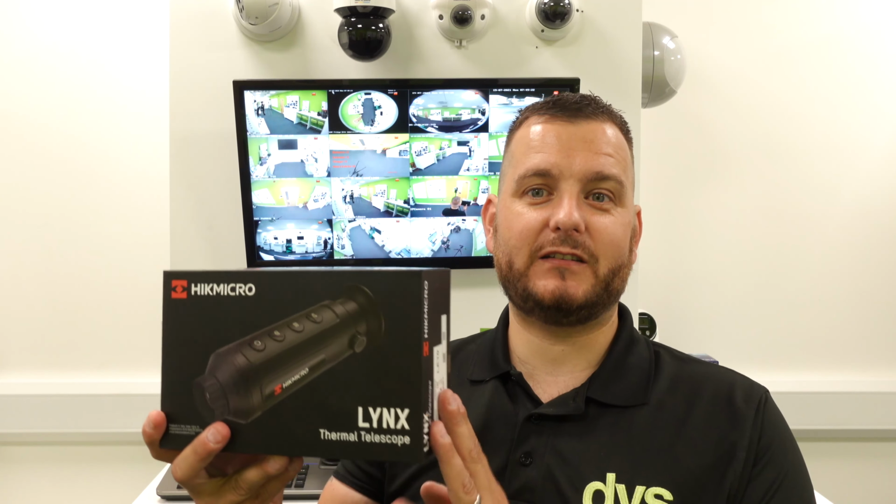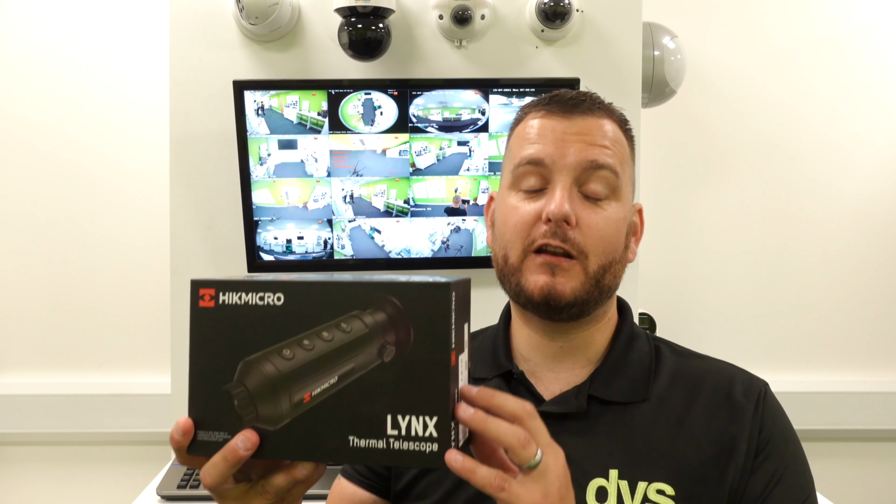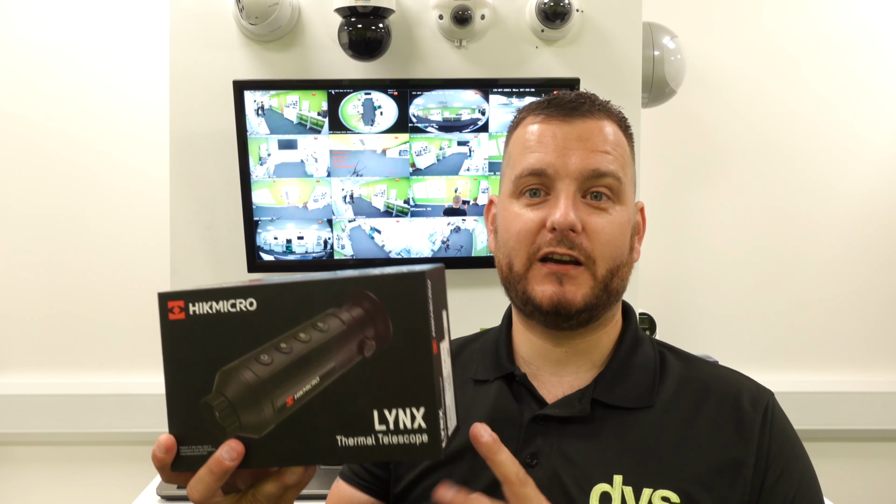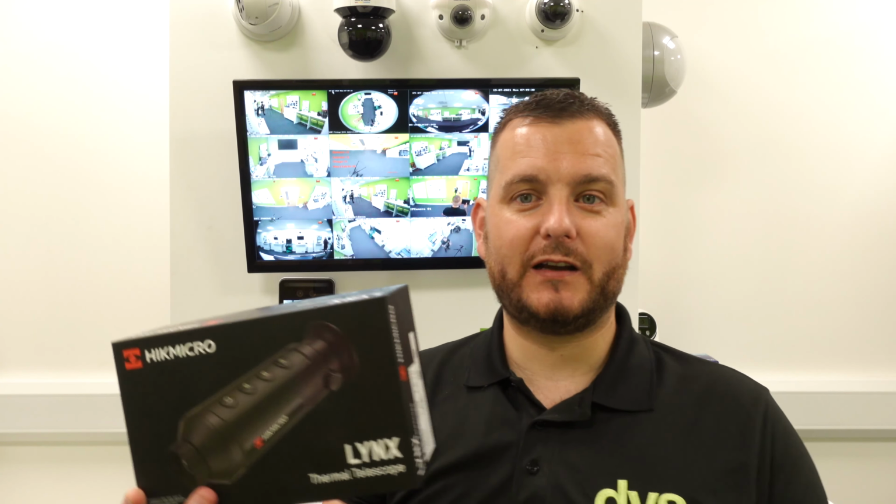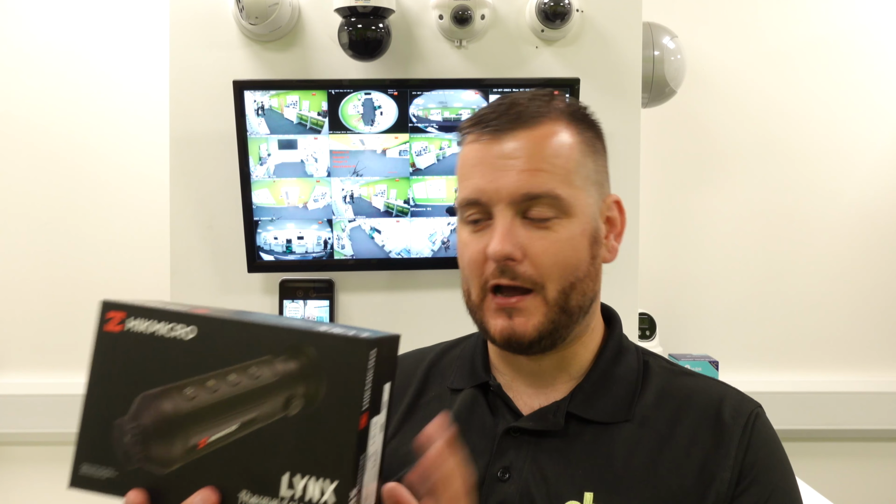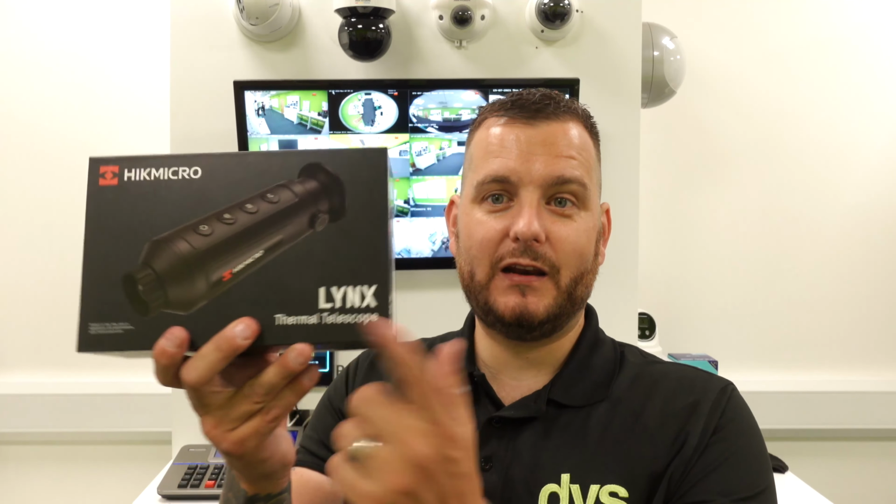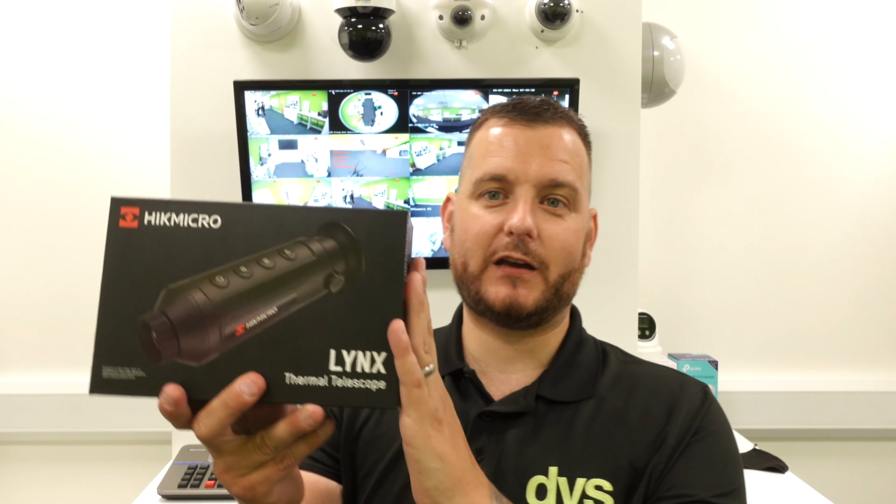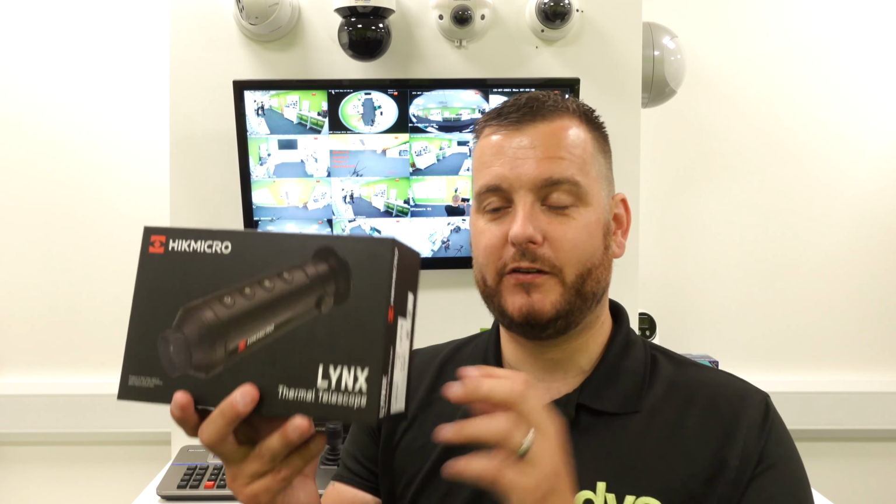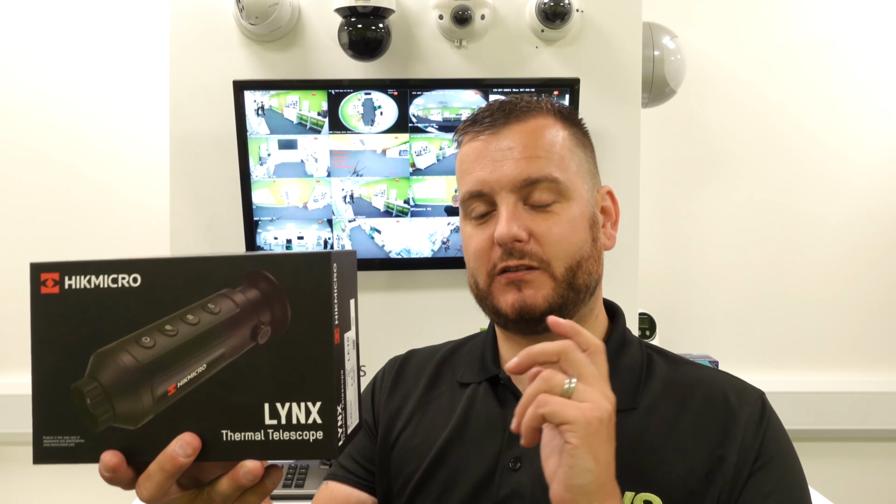Like I said, different lens sizes. They are fixed lens size, so they're not very focal, but the lens size would be applicable to your application. If you need more information, please do contact your helpful DVS sales staff. So in the links box itself, very nice packaging, very cost-effective unit. I can't give you the price online here on the video, but if you get in contact with your sales rep, it's very, very cost-effective.